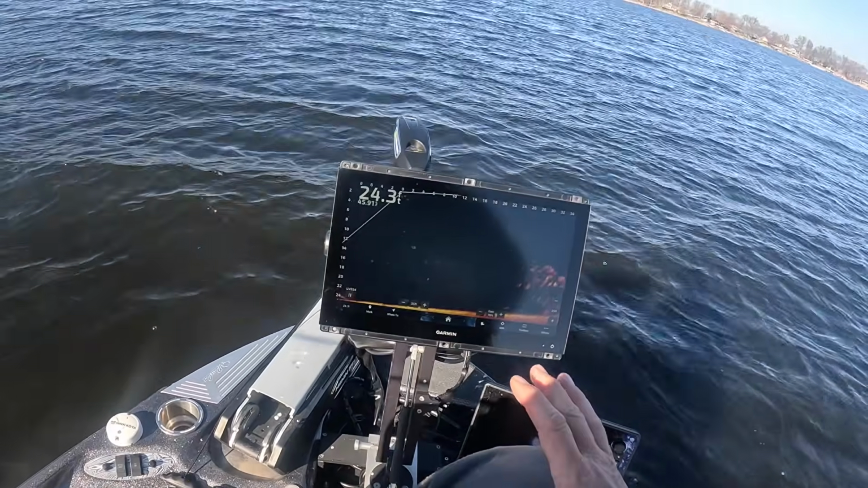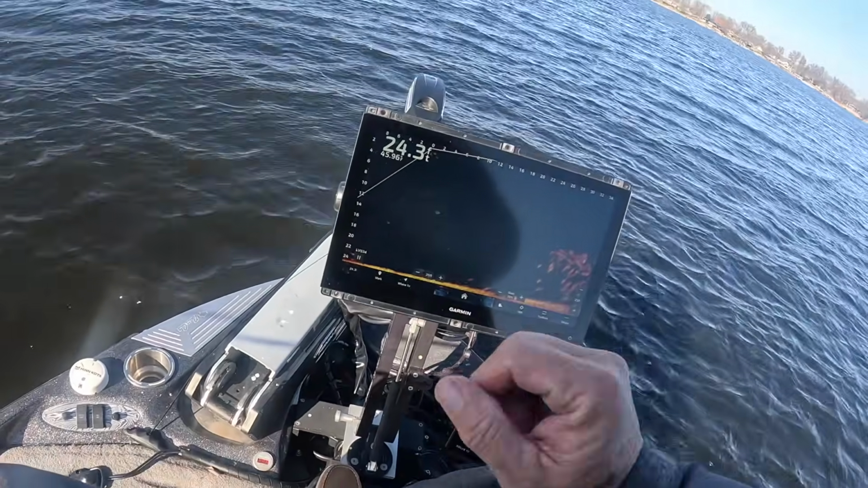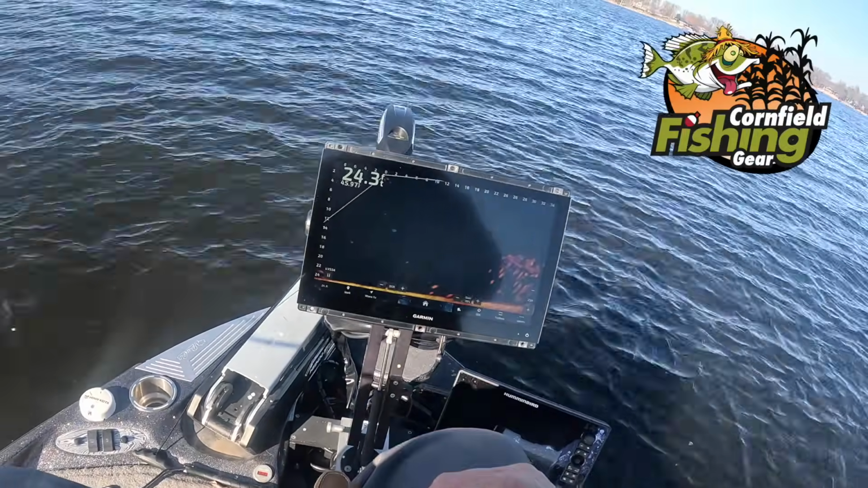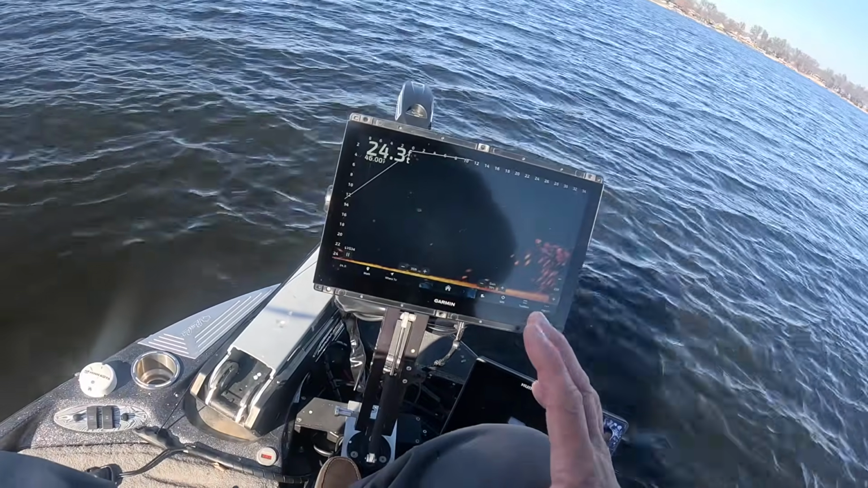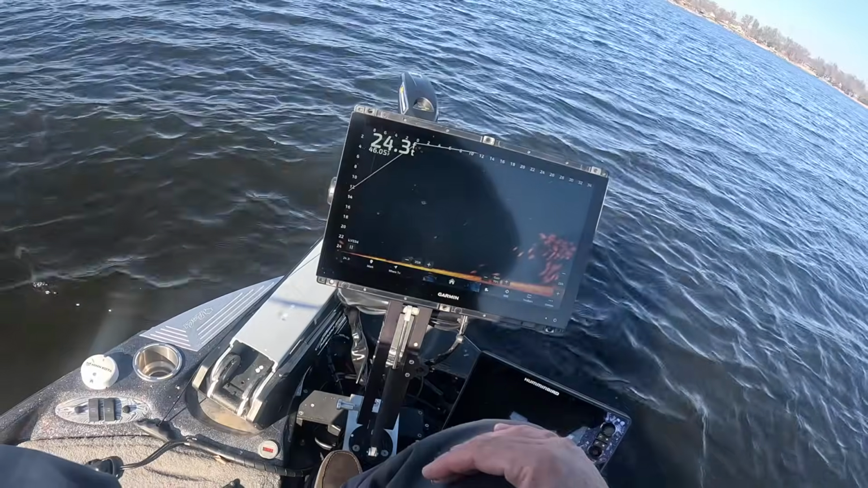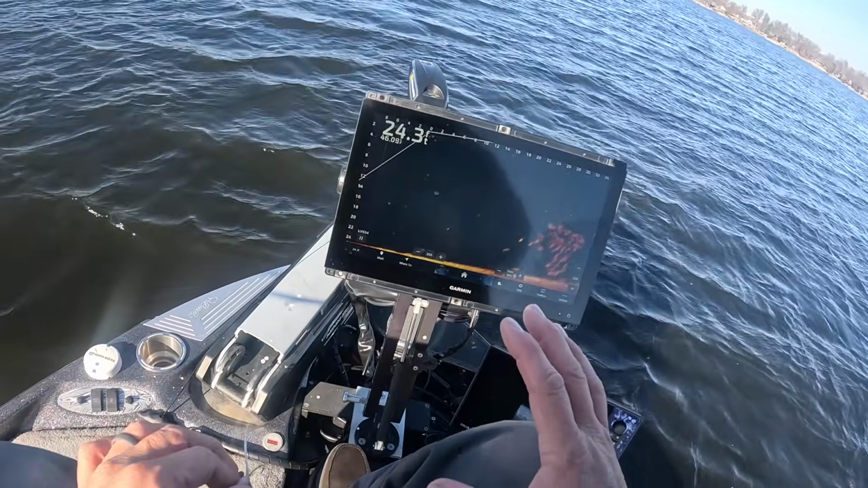Now, let's start off with the mounts, because that is a question that I got quite a bit. First and foremost, it's Cornfield Fishing Gear. Those are the mounts I use. And I believe you can use the code 3Pound Fishing to get a discount. And if not, call them, tell them 3Pound Fishing sent you. Great products, great customer service.